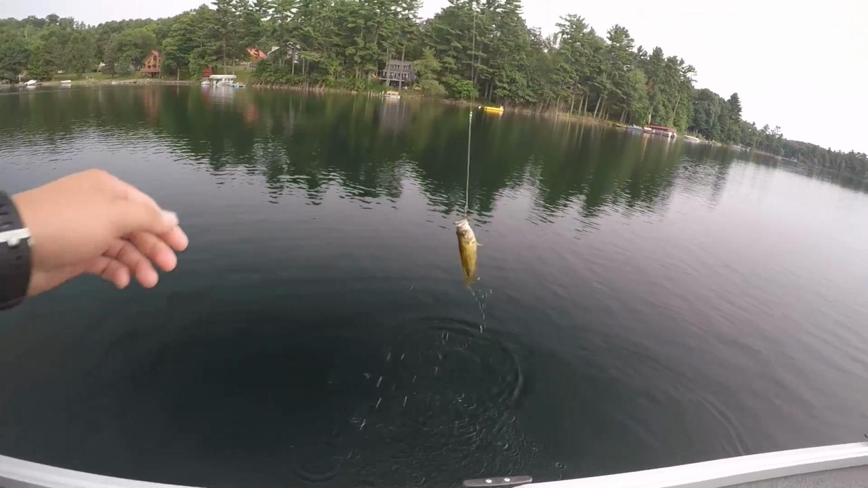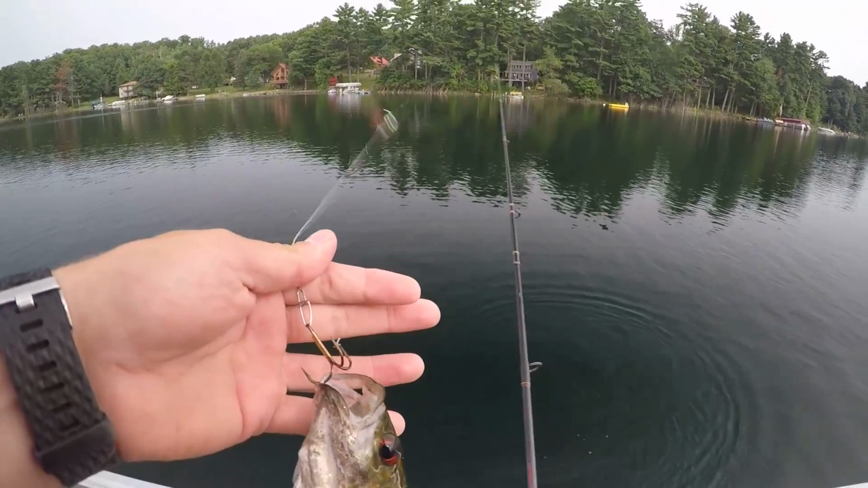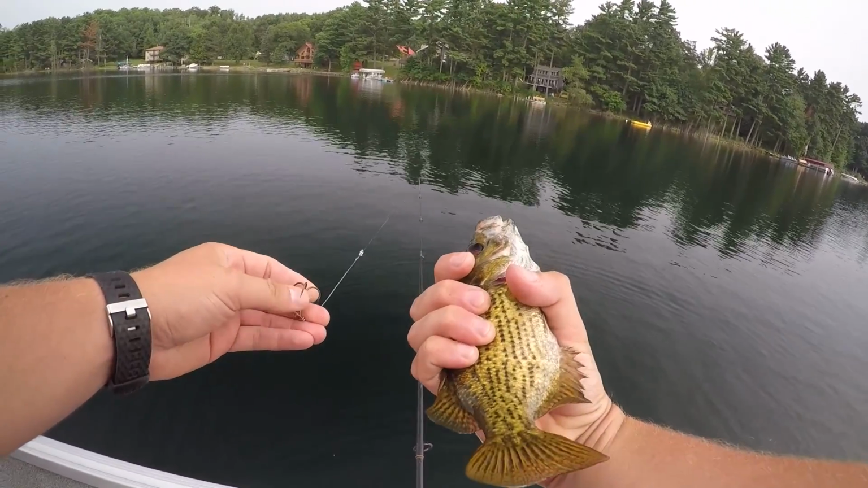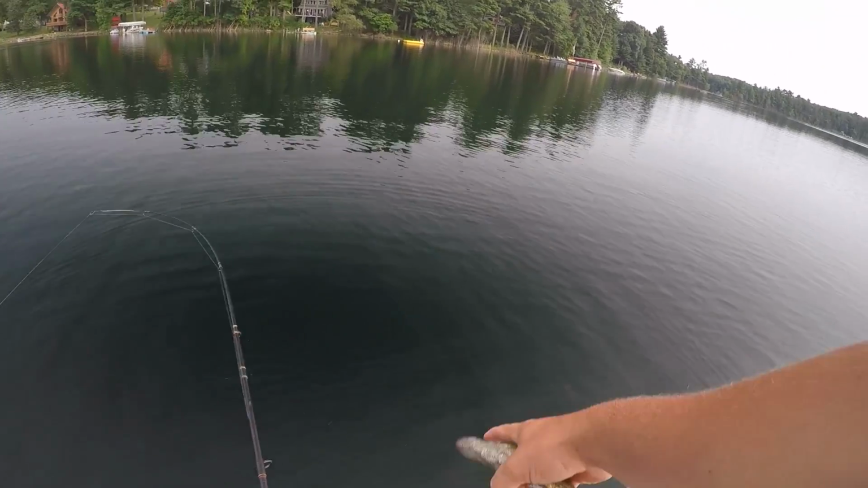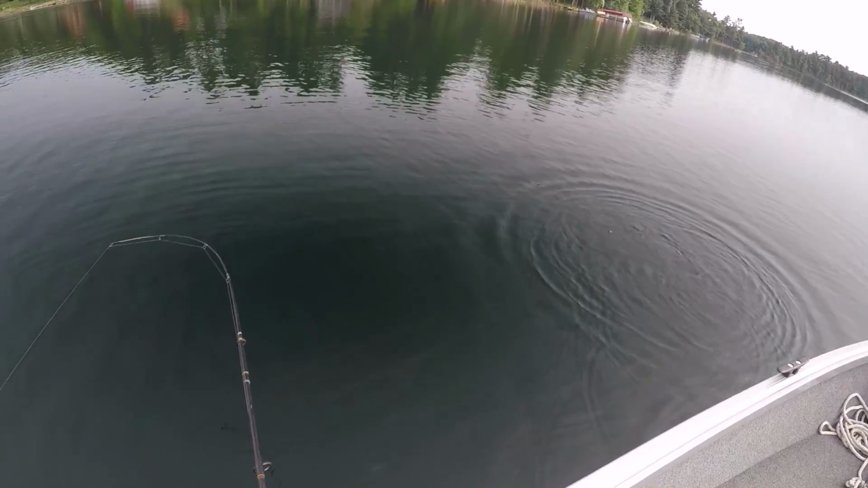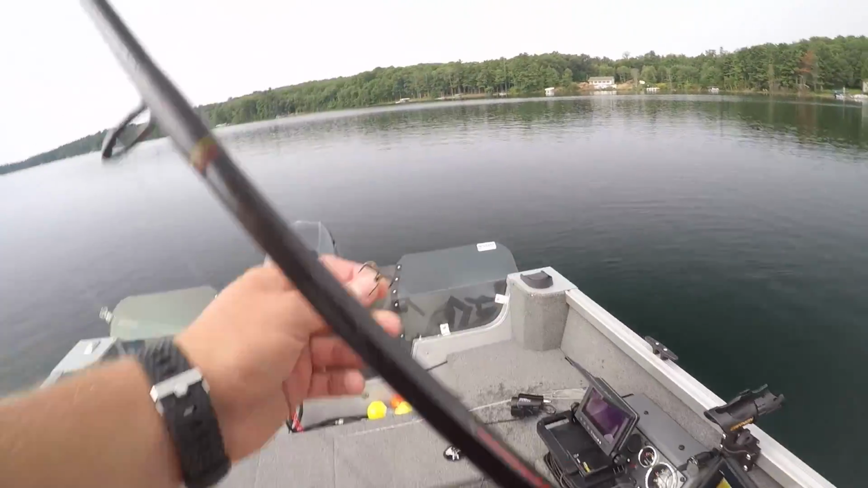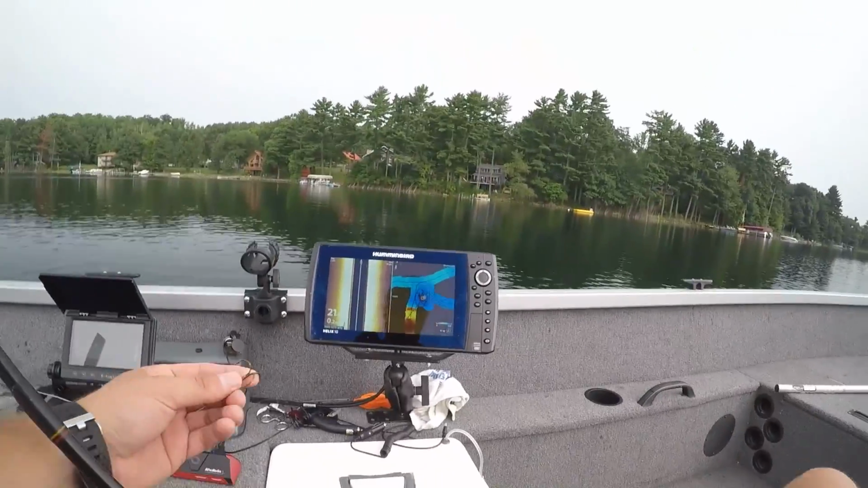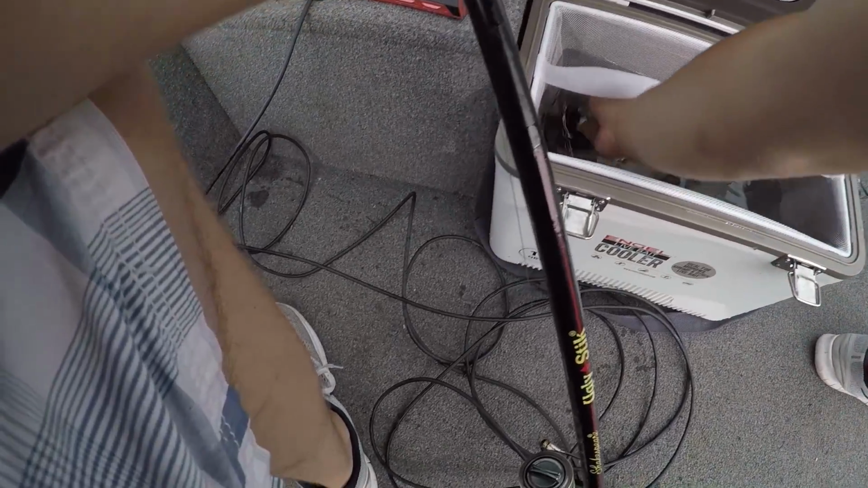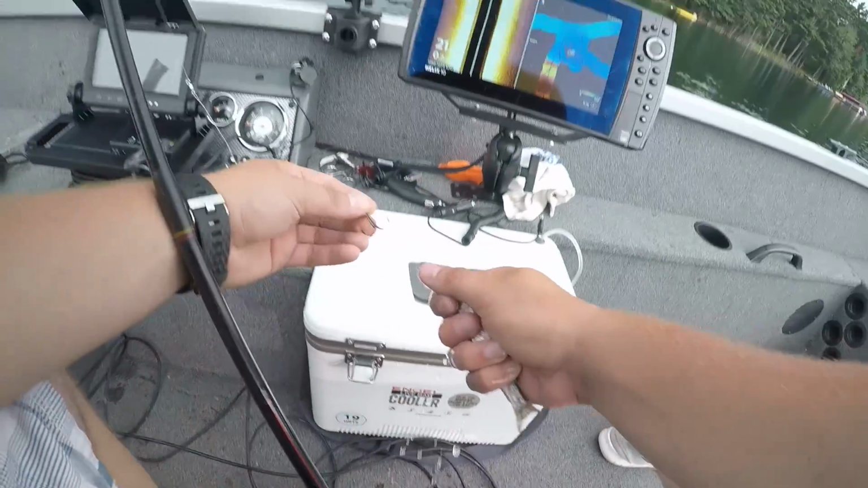What in the heck? That rock bass hit this thing so hard. Holy crap. My minnow, I can still see it down there. I hope something snatches that up. Holy smokes. Okay, let's get a little bit bigger one on there. That thing hit it. And hit it with some vengeance too.